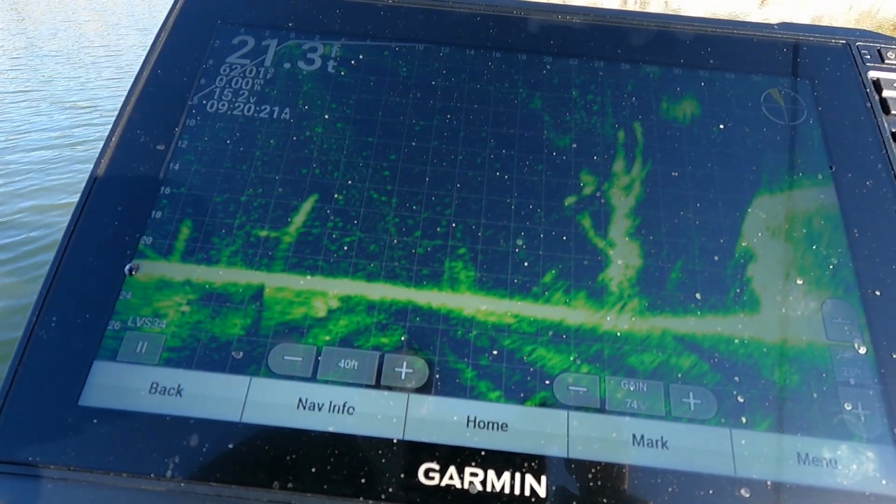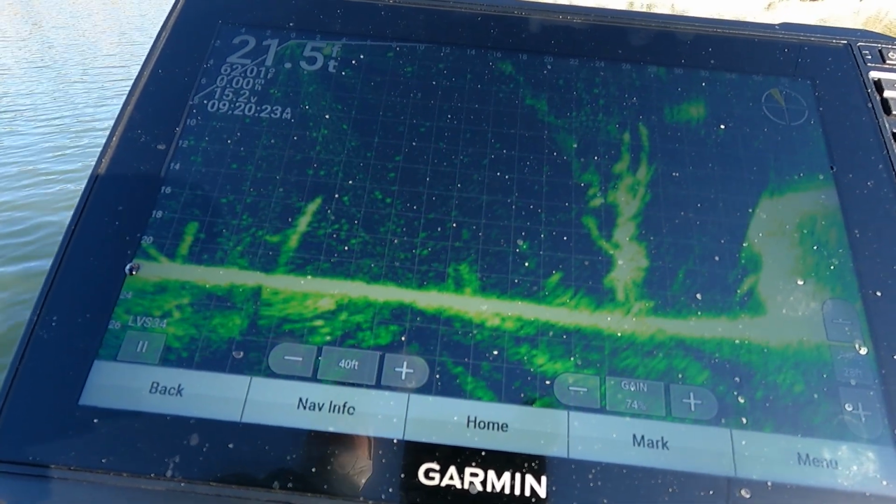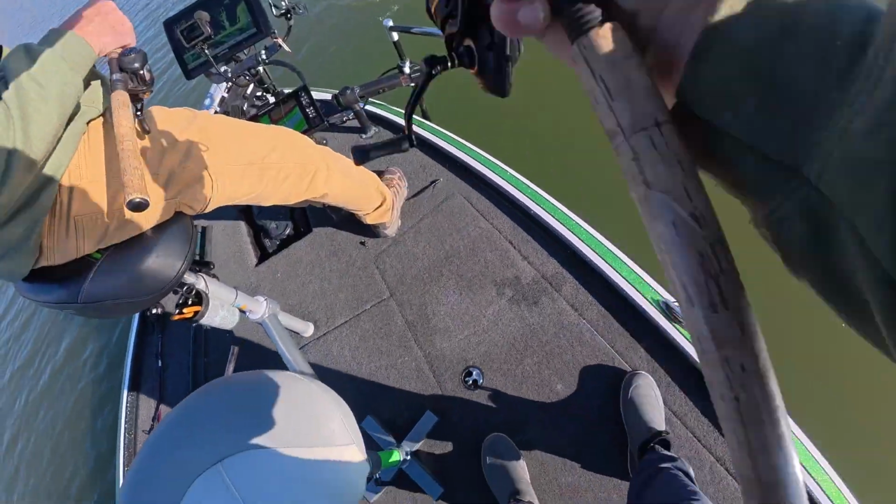Dropping it right on him. Here he comes. Here he comes. There he goes. He got it. That fish. Oh, that's a dandy. That's a good fish. There we go. Well, he's all right. Keeper.